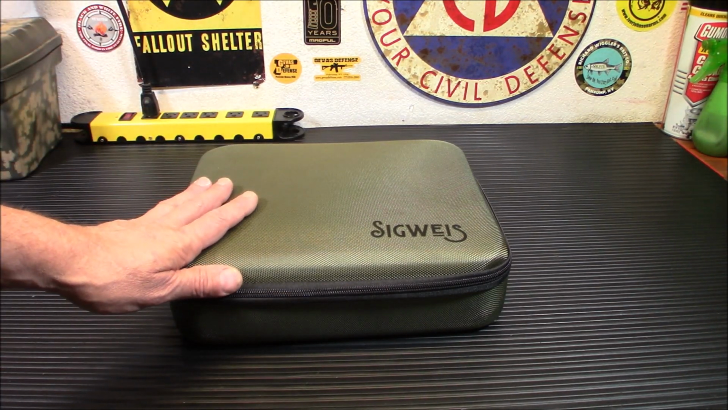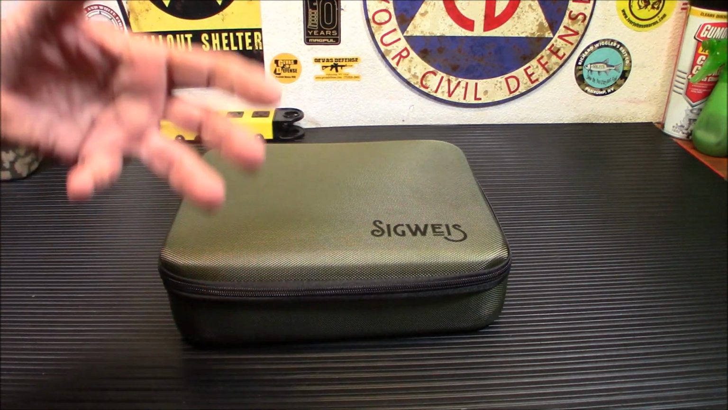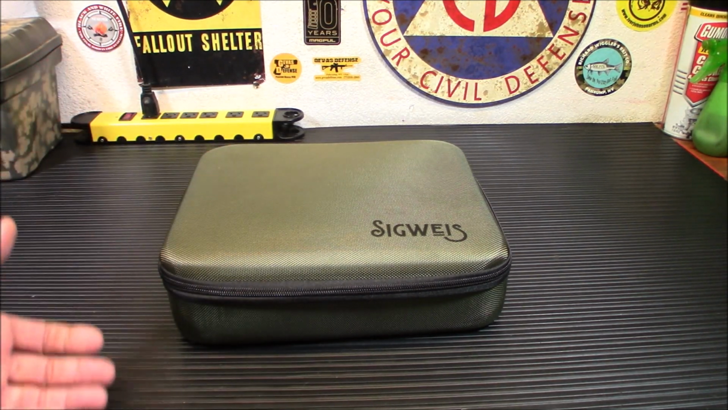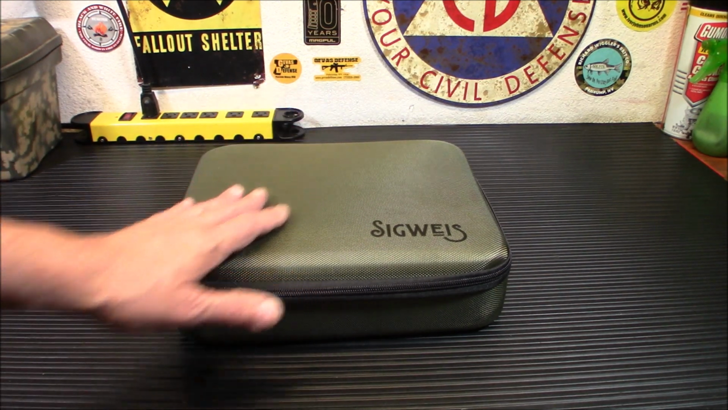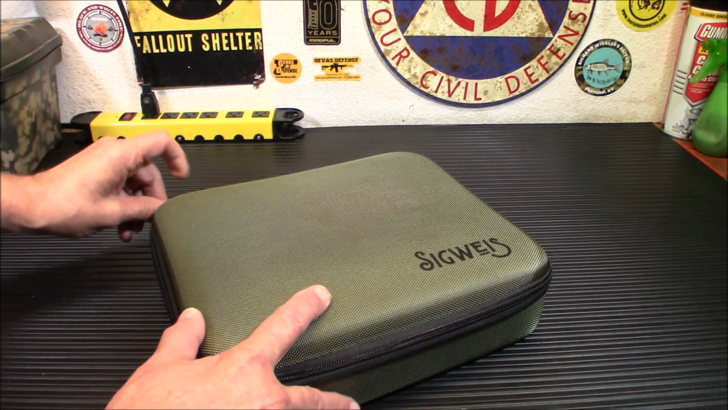It does have the 850 nanometer IR illuminator, so your illuminator won't stand out as much, but yes, anybody using regular night vision or even a cell phone camera is going to see that little tiny red dot from your IR illuminator. So let's open up the box and take a look at what's inside really quickly here.